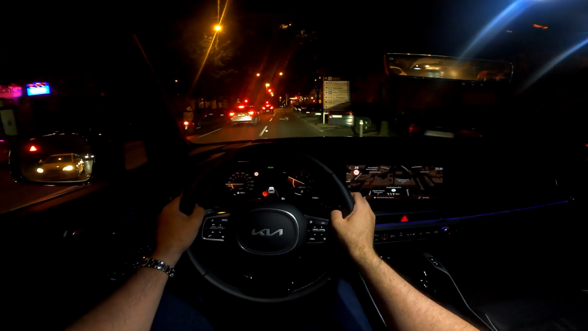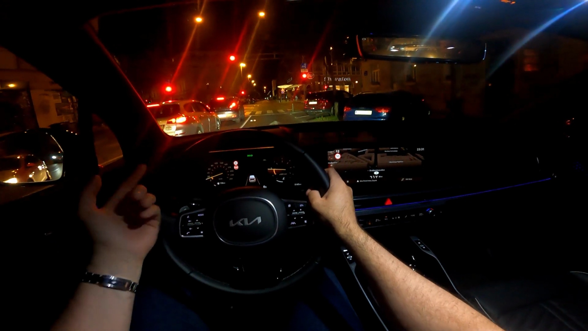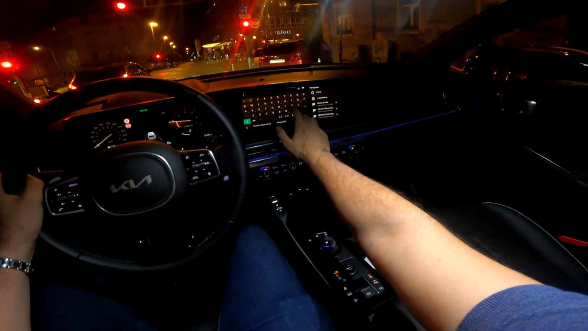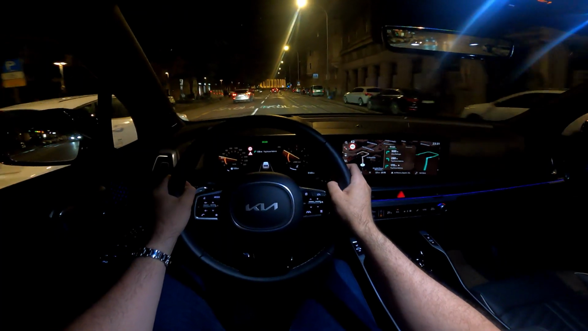And also we have the 10-inch head-up display. Not sure if camera is catching it though, but it's got various things and information in front of you. We can also turn on the navigation. So for example, alright, and now I've set the route guidance.